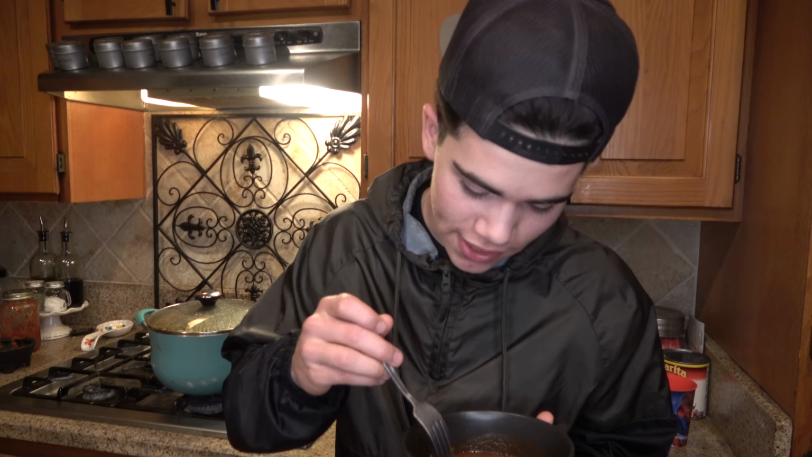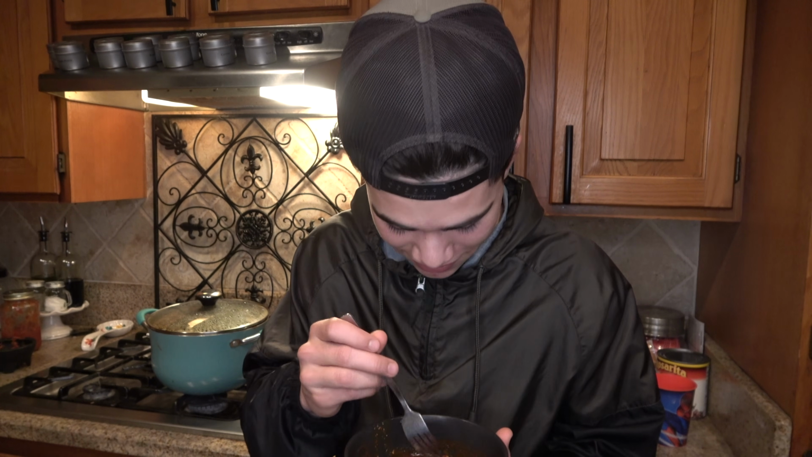Juju didn't like the last jackrabbit, and I guess I probably should get him to taste it because he'll be the official taste tester to let you know if this one is any better than the last time I cooked it. So a little piece to start just to make sure it tastes good. And let's see.